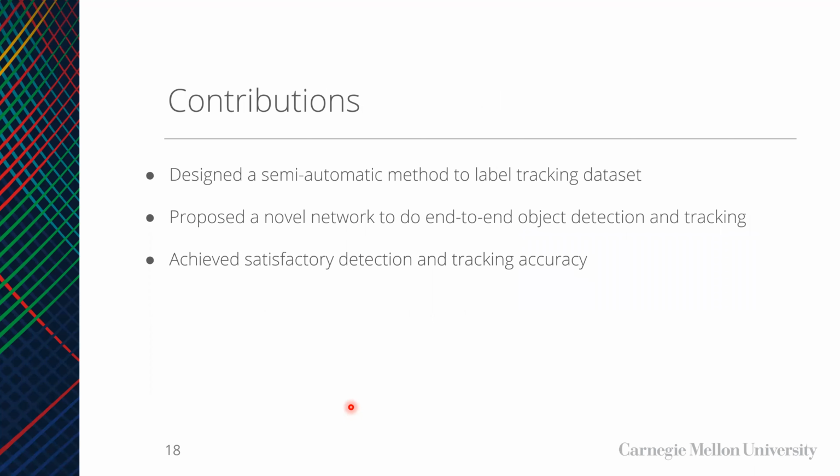So our contributions are listed as follows. First, we designed a semi-automatic method to label a tracking dataset based on a public object detection dataset. Second, we proposed a novel channel fusion attention model for end-to-end object detection and tracking. And finally, we evaluate our approaches and show satisfactory detection and tracking accuracy.